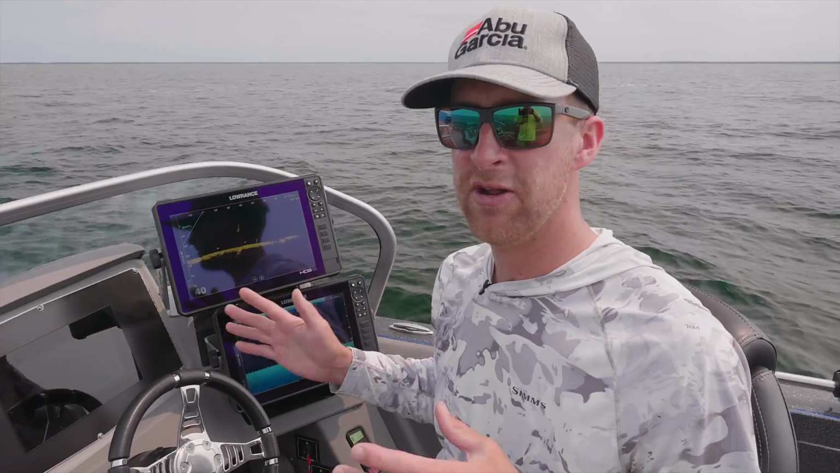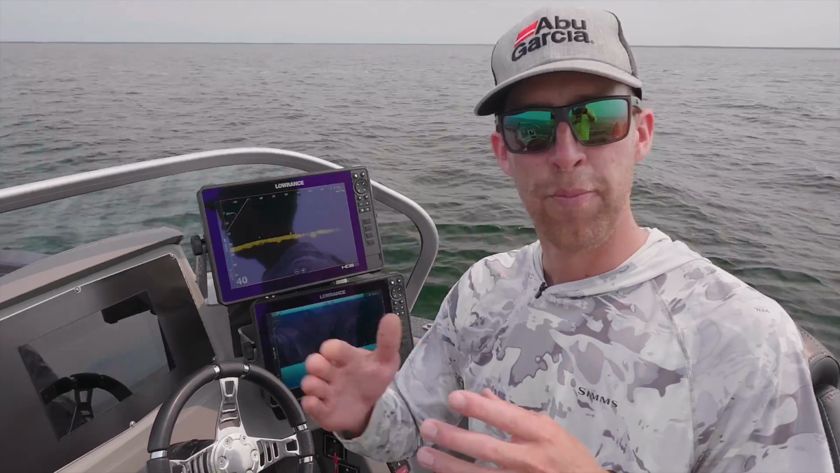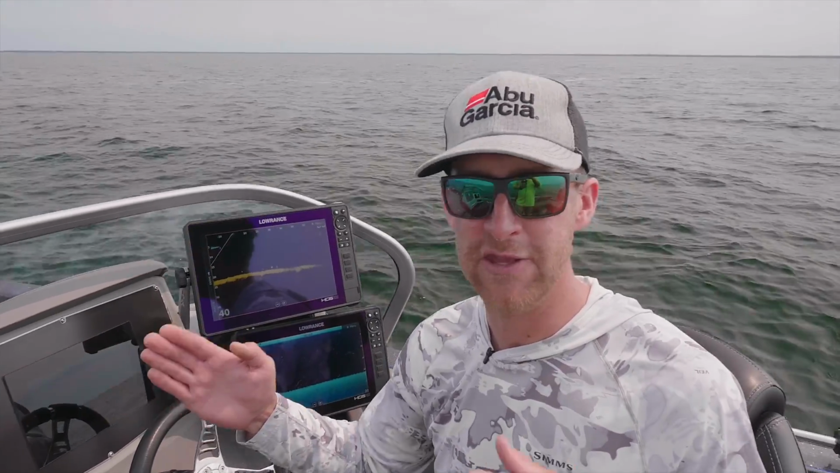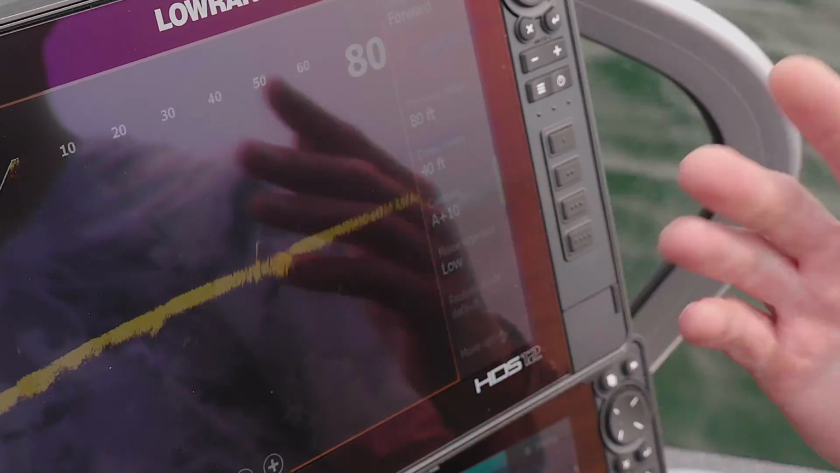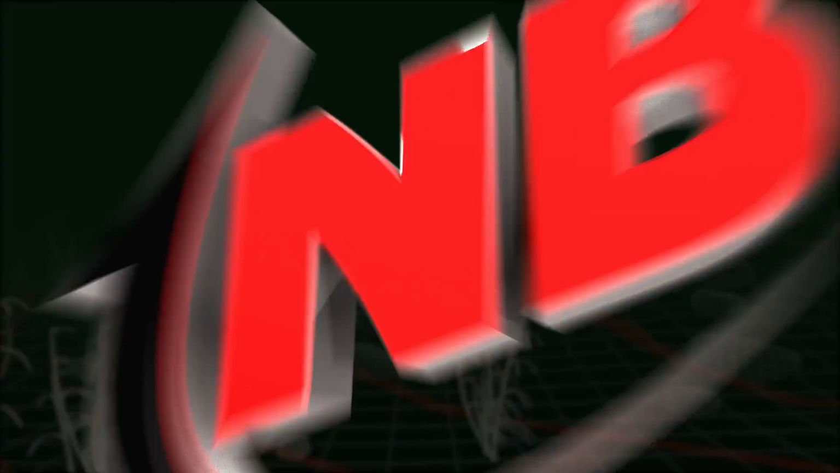So next time you're out on soft bottom, you're out deep, don't be afraid to play with the settings a little bit. Push that out to 80, even 100 feet. Use the power of the Lowrances Active Target, crank that gain up, and it's gonna remind you a lot of ice fishing. You're gonna get to see fish chase your lure and even bite it.